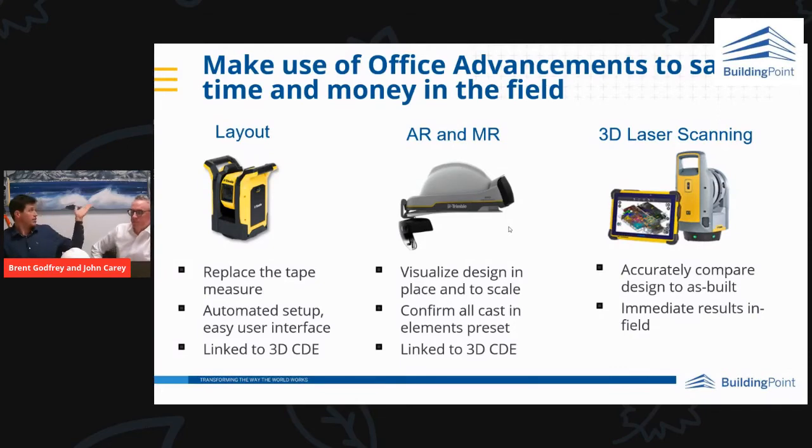And with the X7 scanner sitting there behind John, what's new to us now is we bring our designs out into the field, and we can have immediate results on this comparison right there and then in the field. We compare our as-built to our design and get instant results live in the field. So we're finding errors before they become problems on site.